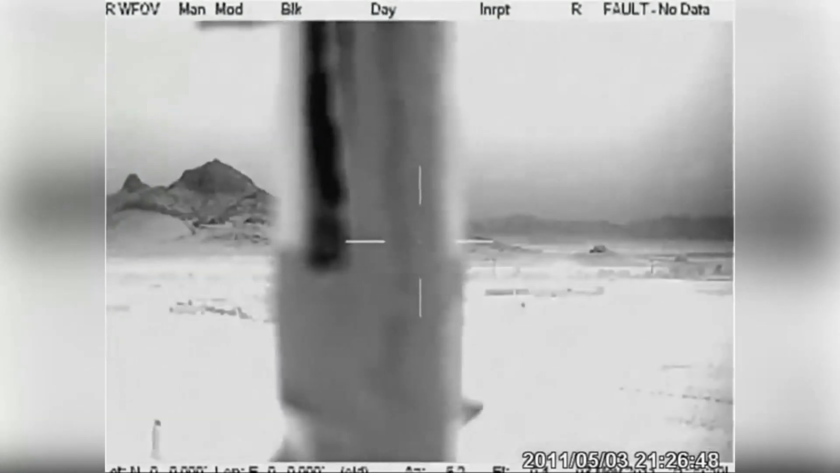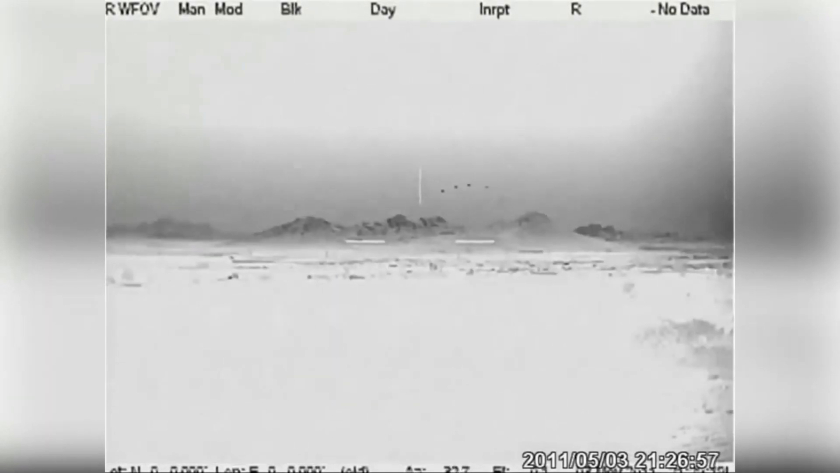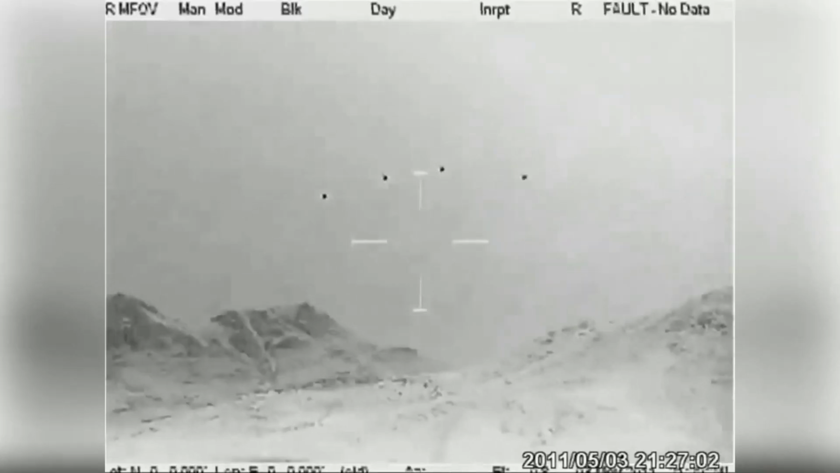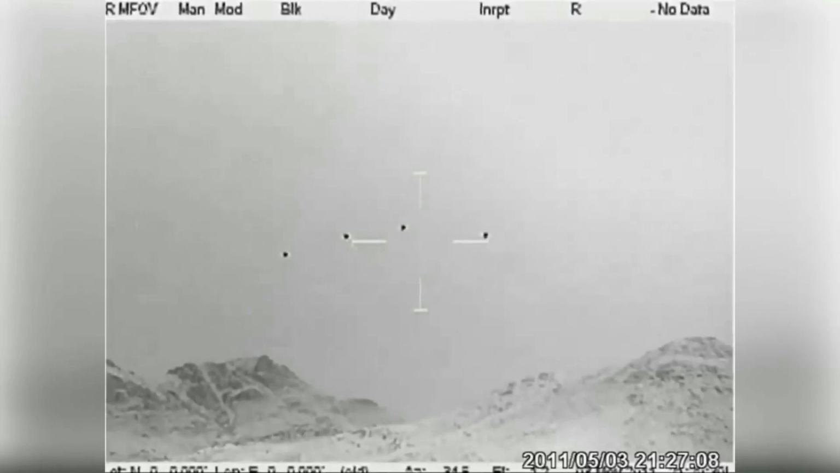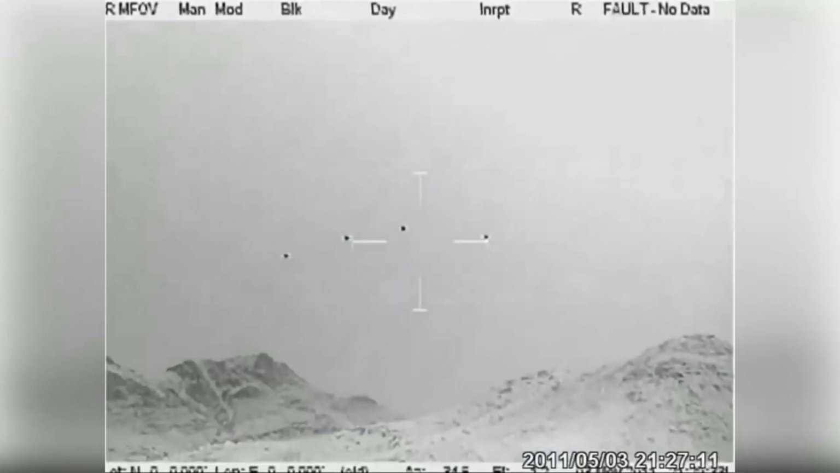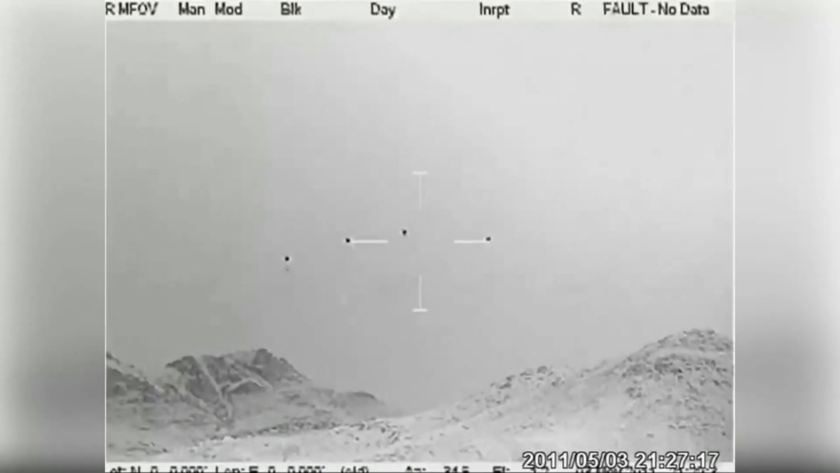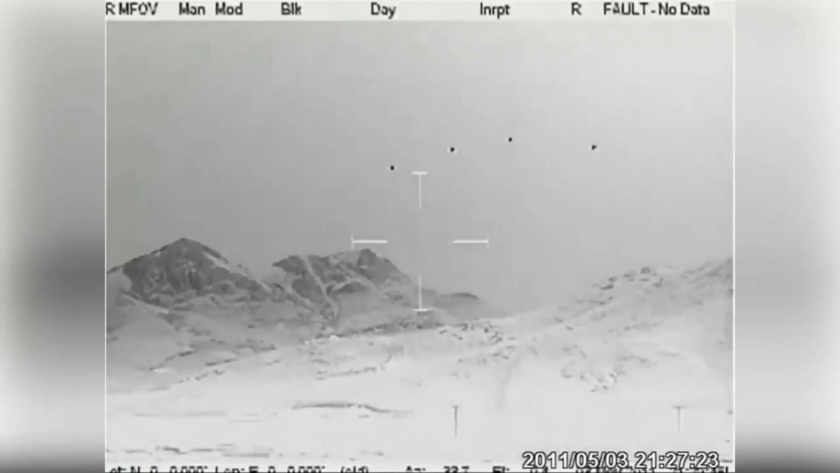Buckle up, everyone, because today we are diving headfirst into some seriously strange footage. We're talking glowing orbs. Multicolored. Caught on video, and the UFO community is buzzing. Understandably so. This isn't just some blurry, quick sighting. We're talking a full 10-minute clip, and that's a long time for this kind of footage. It's pretty rare.